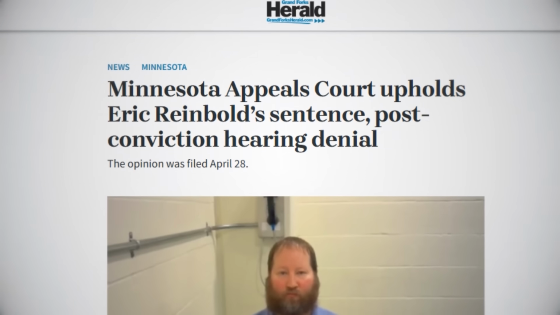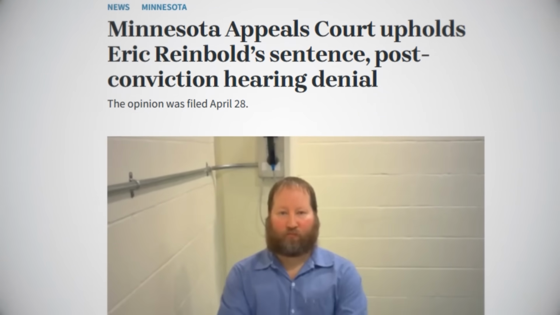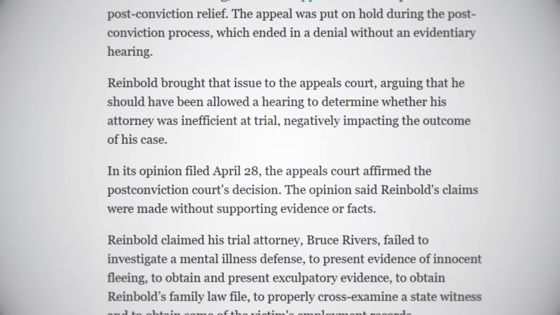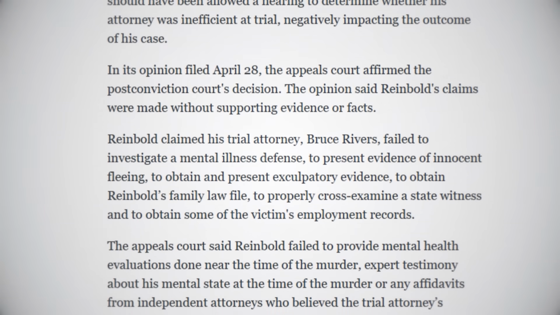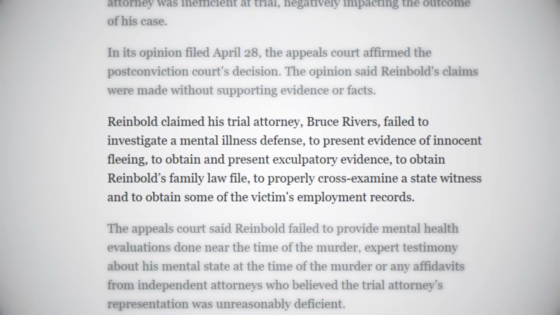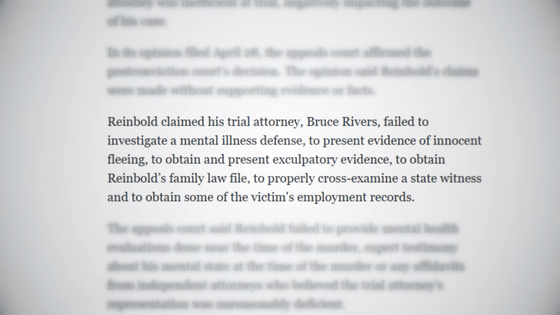The most recent update to this story came in 2025, in an article by the Grand Forks Herald. This article stated that Reinbold attempted to file an appeal to challenge his conviction. His reasoning was that his assigned lawyer had been incompetent. The killer argued that he had not been properly vetted for a defense based on mental health, amongst other things.